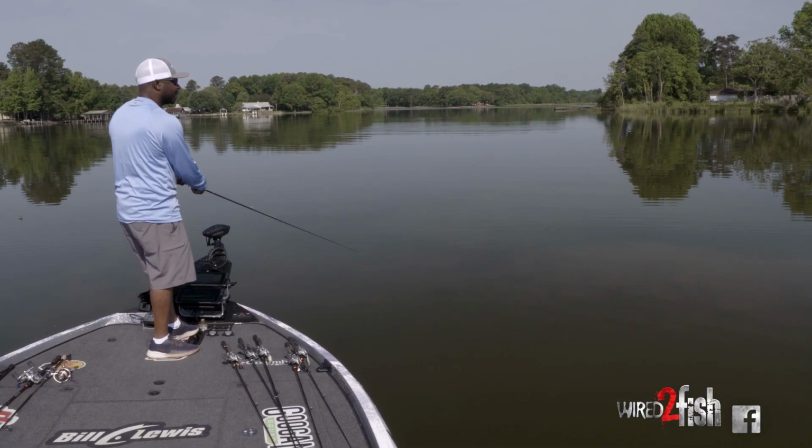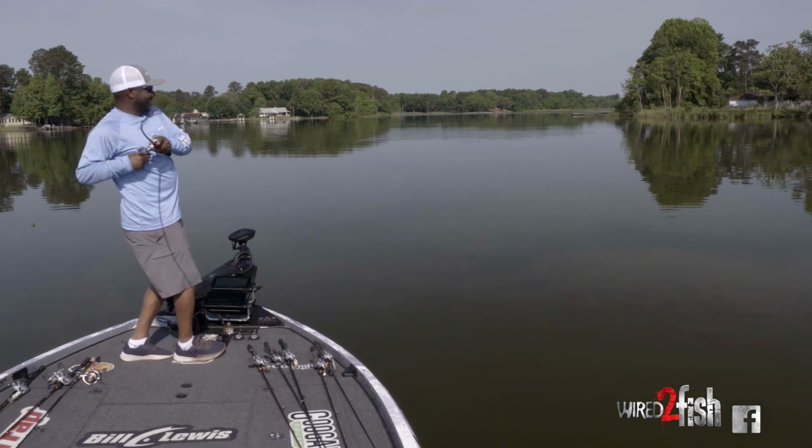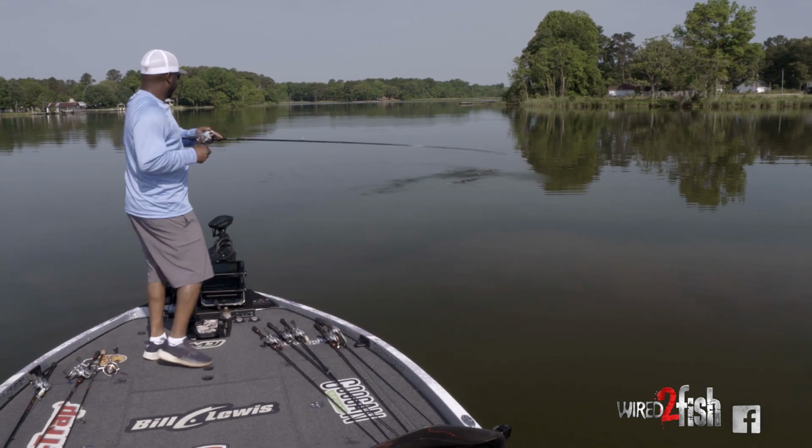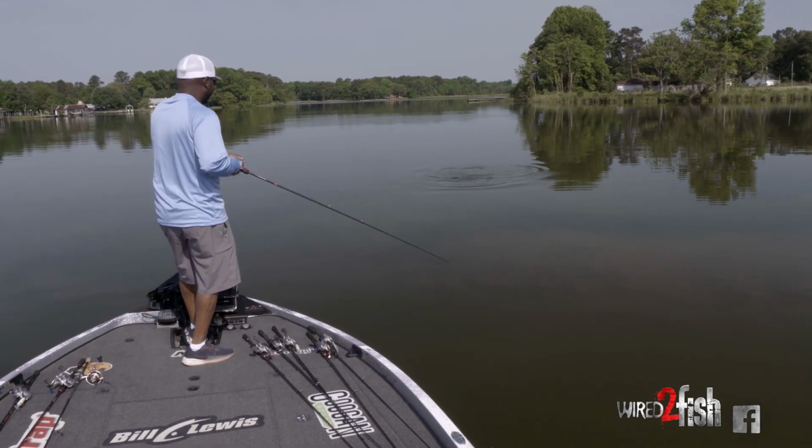All right, so today what we're gonna try to do, we're gonna run brush piles. Now, brush piles vary in depth, deep, shallow, and everything in between. With it being early summer like this, we're gonna start off in the shallow piles and then we will work our way out to the deeper ones. And we're just gonna roll the dice and see what works.